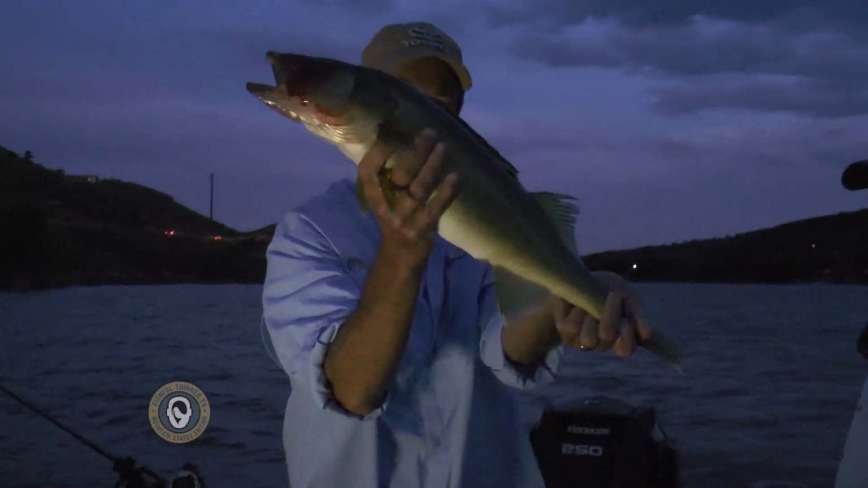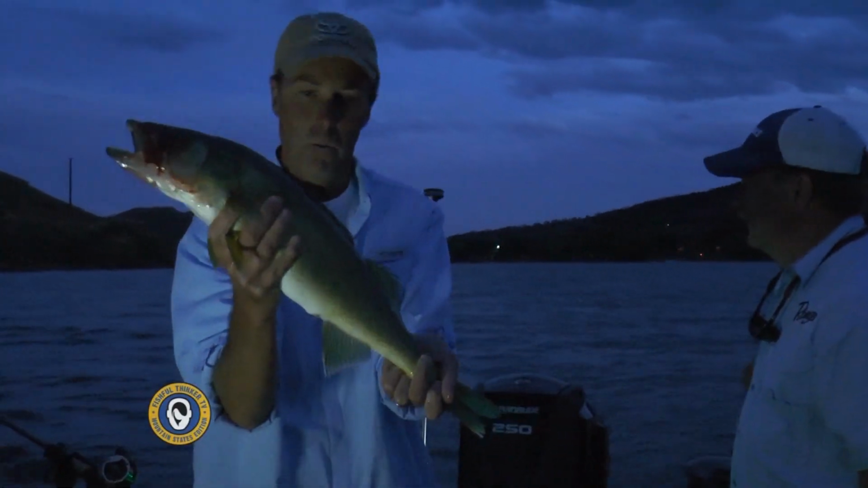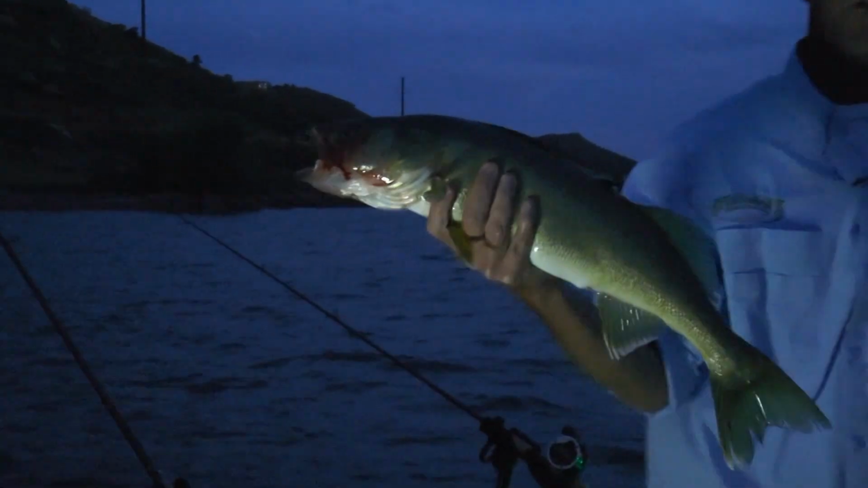All right, and that's again way bigger than we would keep here at Horsetooth, so we're gonna go ahead and get him put back. But what a gorgeous fish! Nice, Dano. Yeah, nice fish. Thanks for teaching me to troll, man. Good job. That is good stuff.